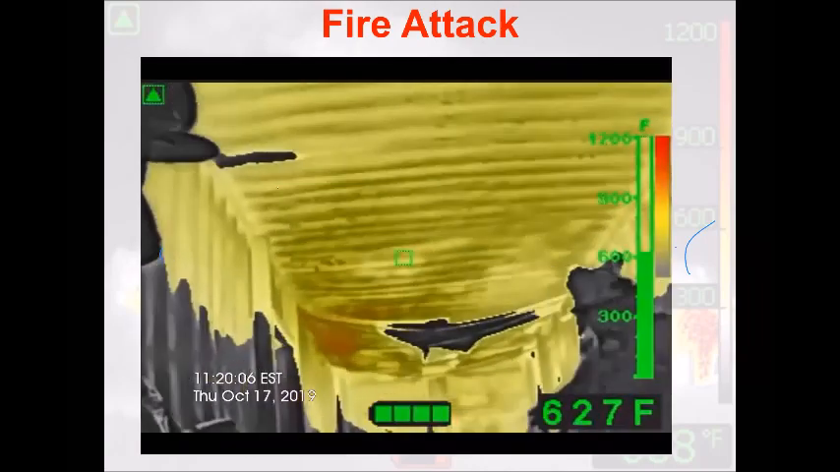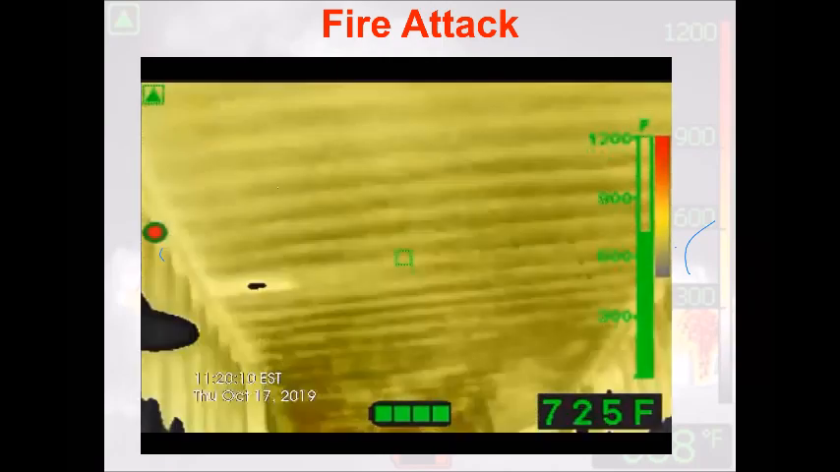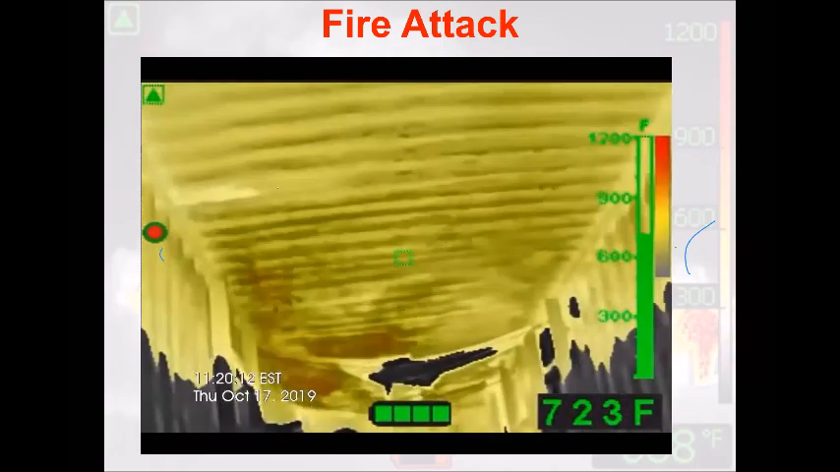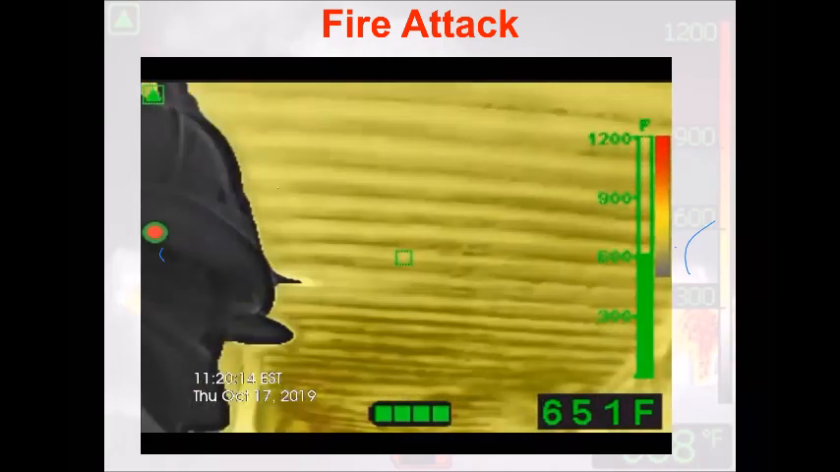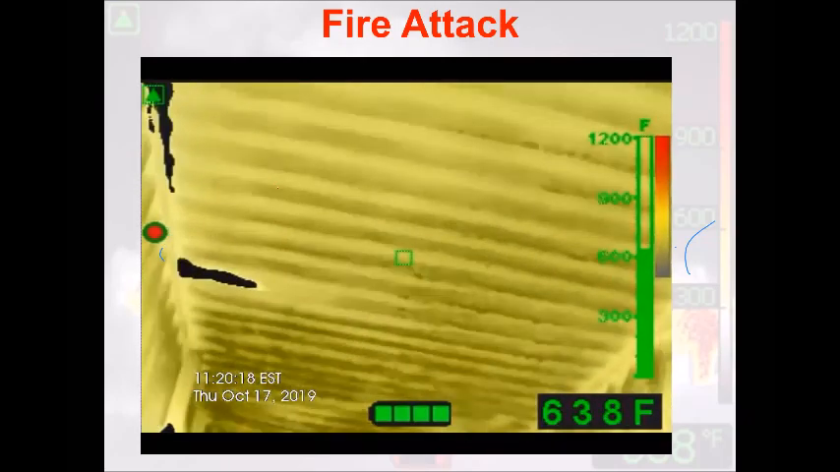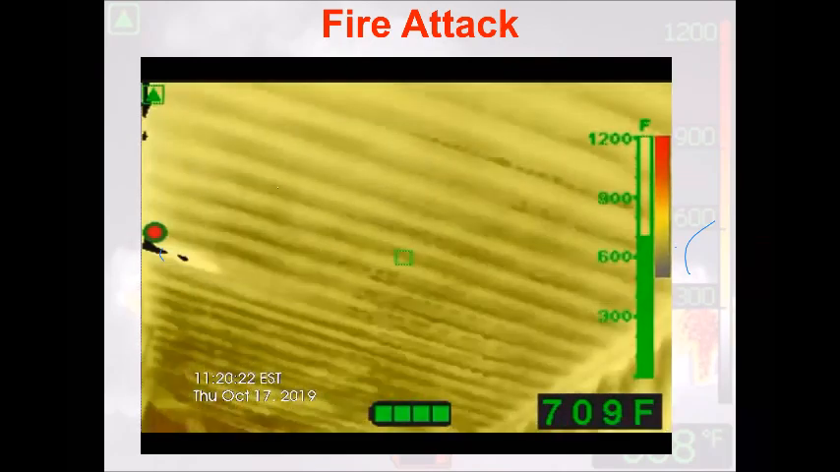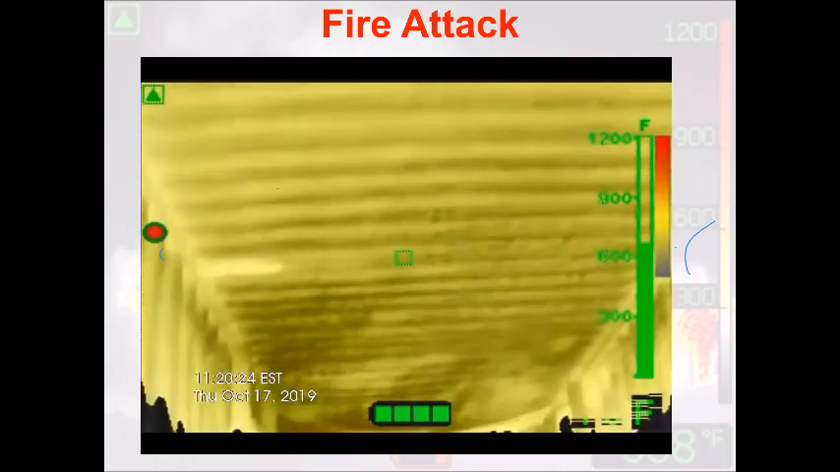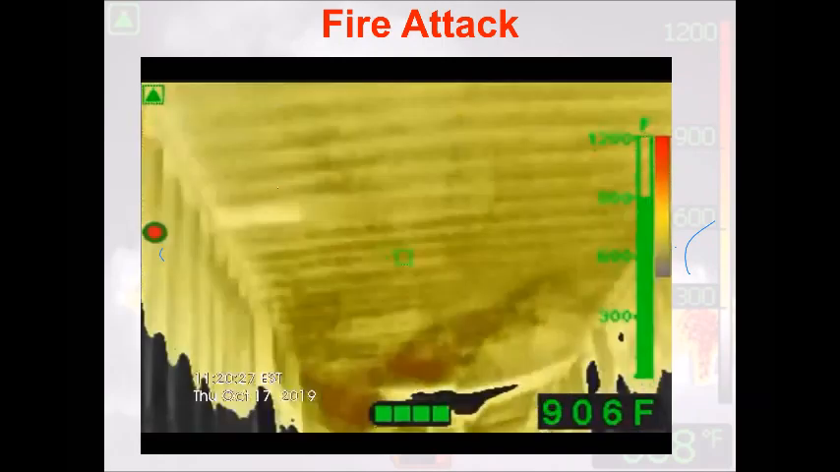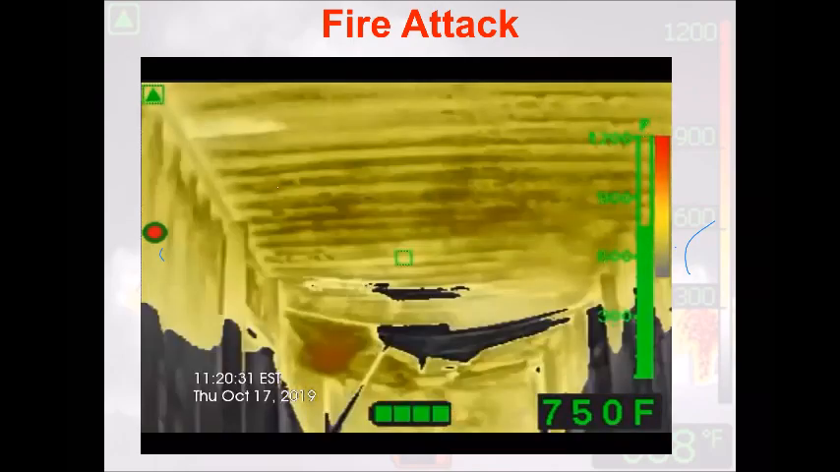So using the camera, I'm reading details. I'm reading convective currents, how fast the gases are moving, how much color is in the room. As you can see, this entire room is halfway down to yellow, the neutral plane. The easy way to tell if my room is halfway to the neutral plane is to use doorknobs to your advantage. Most of the time, doorknobs are halfway on the door. I'm going to use that in my decision-making process. If I see red, that means fire.